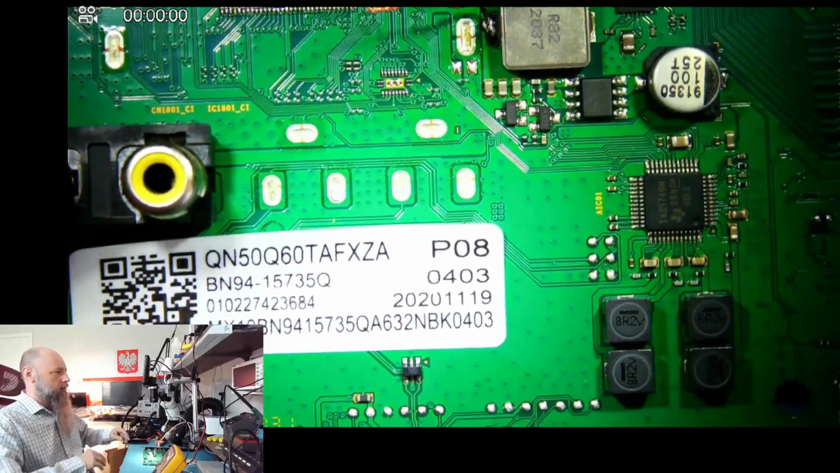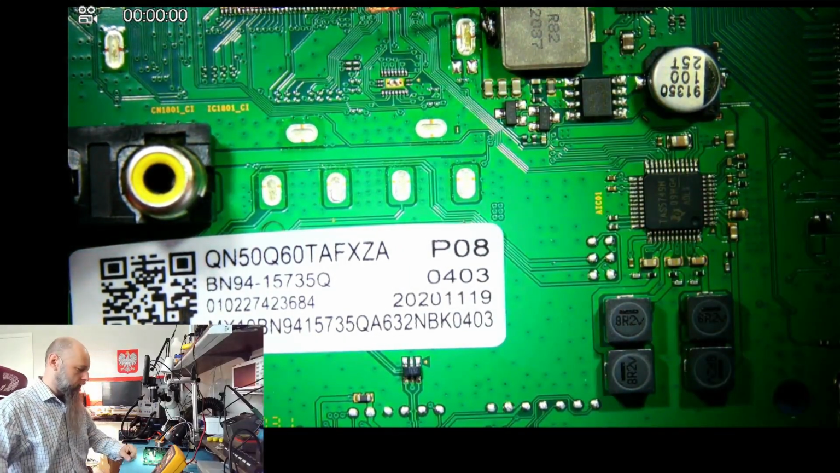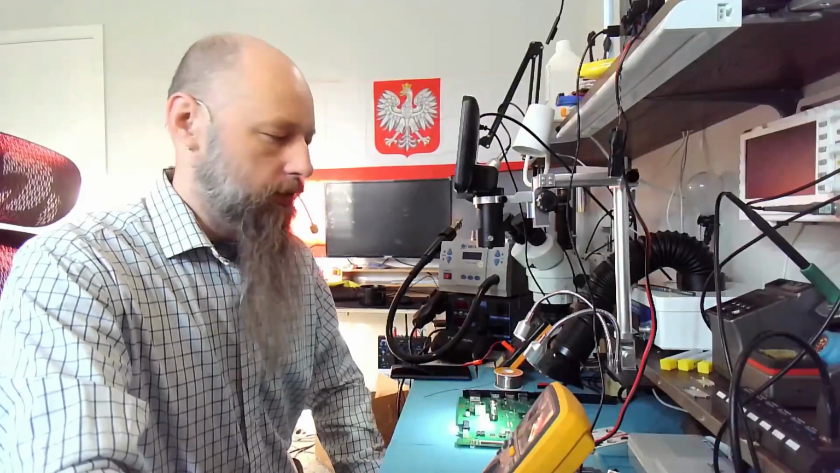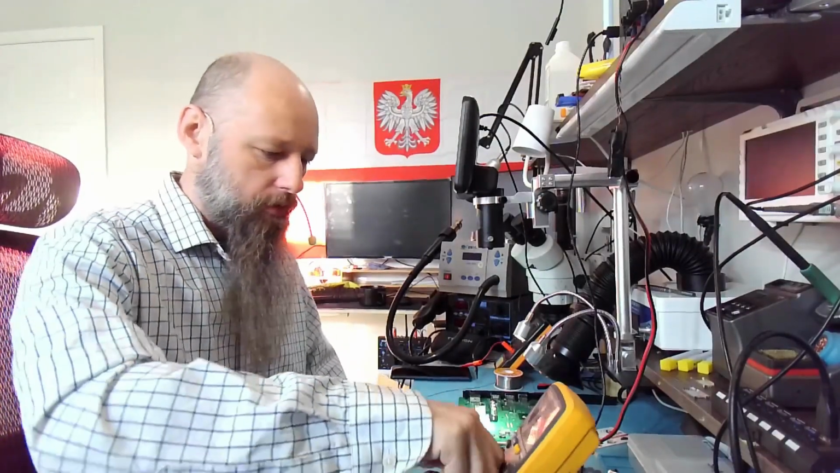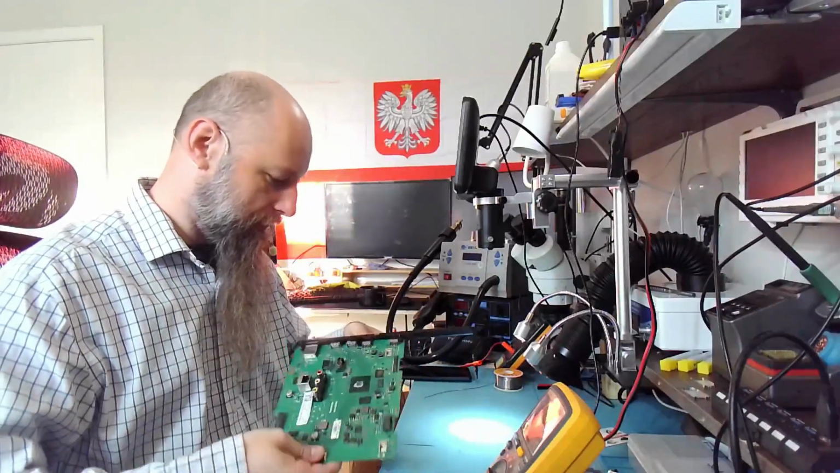But this is the board. In my view, we have low resistance on, I'm going to call it VCORE, because it supplies the CPU. So we have low resistance on VCORE, which causes it to shut down. So the board replacement would be a fix over here. That's my diagnosis. Feel free to disagree.